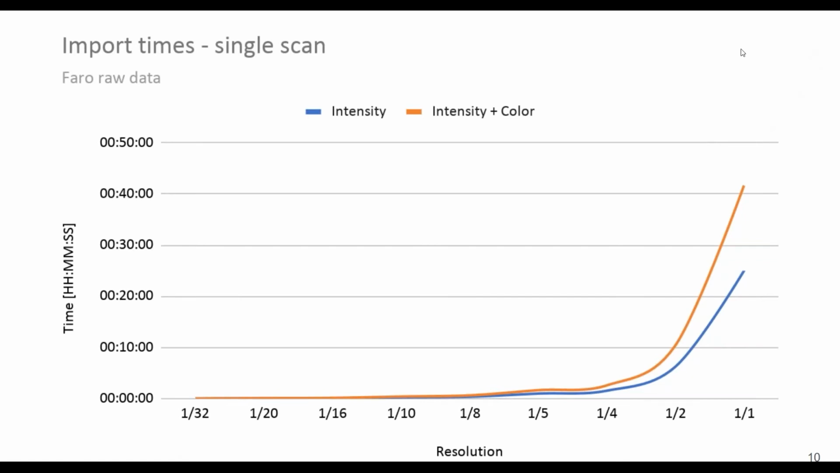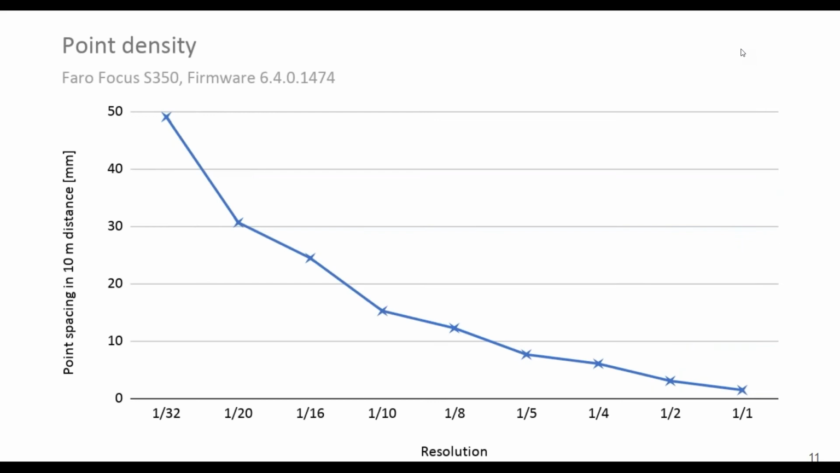Speaking about point density, you see here again on the x-axis the resolution of the scanner, and on the y-axis the point spacing in 10-meter distance. So, for example, with this 1/32 resolution, you have around every 5 centimeters one single point.